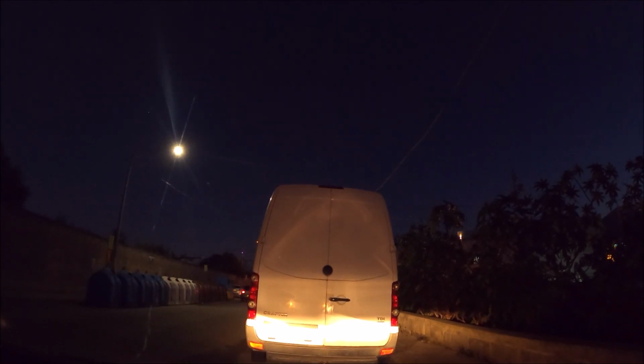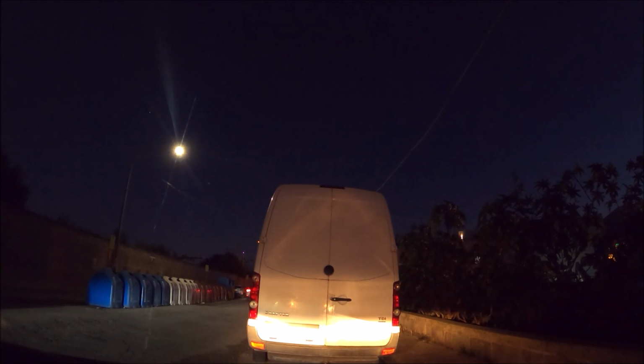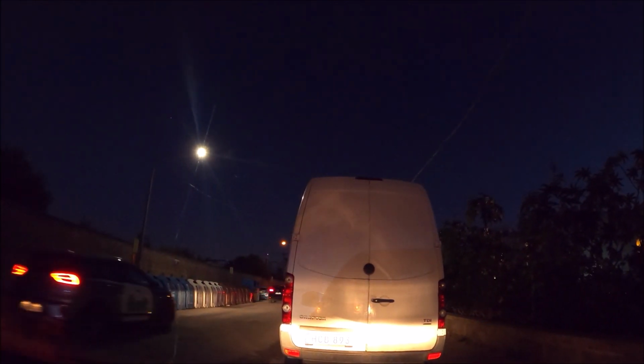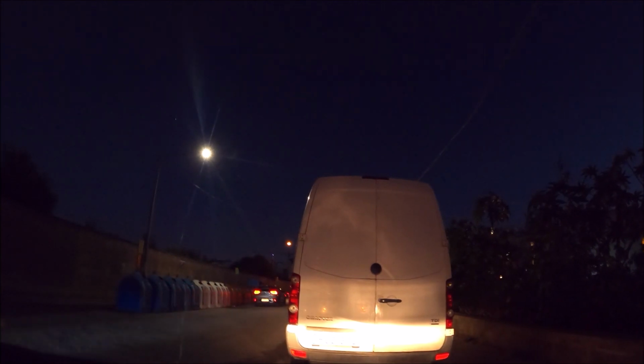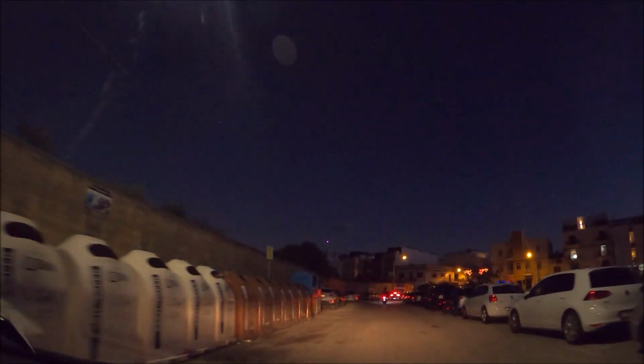There we are guys, we're ready to go. Radio's off, seatbelts on. Balzan to Manoel Island. Go through Sliema. No parking in Sliema, apart from there's a very nice parking. It's not that expensive, the parking in the Point. I thought that was a police car, and we've got a lot of lights, so maybe we'll come across some lights as well on the way, if you're lucky.